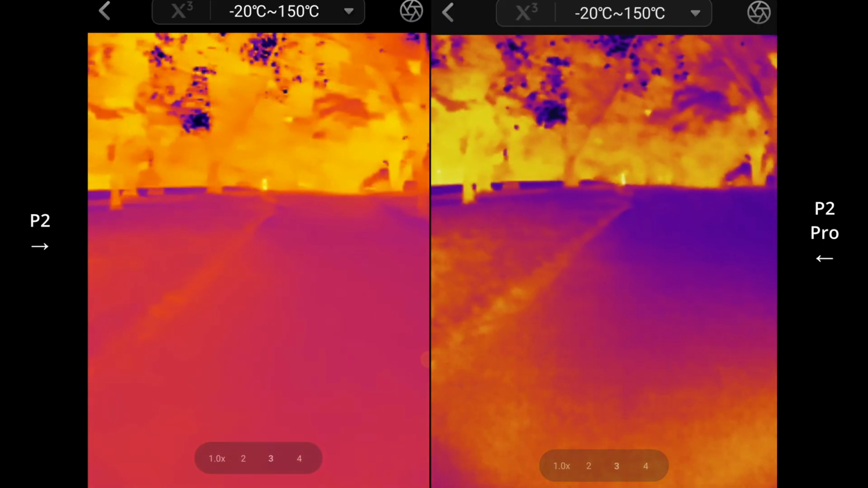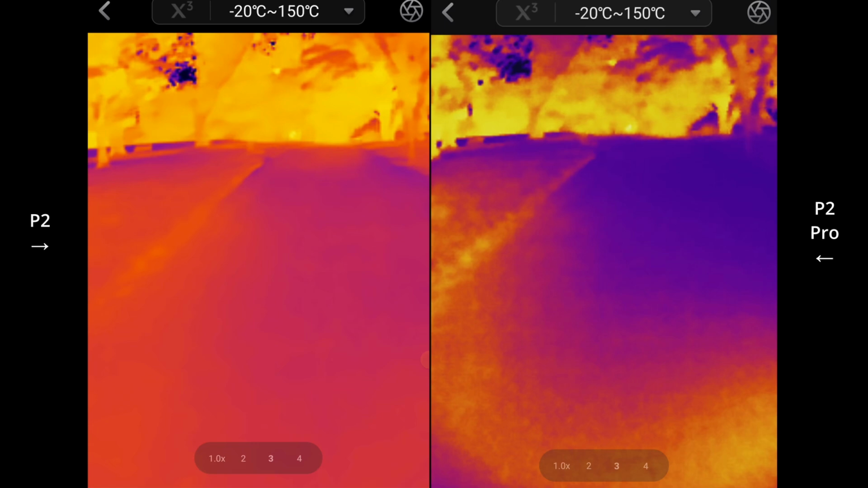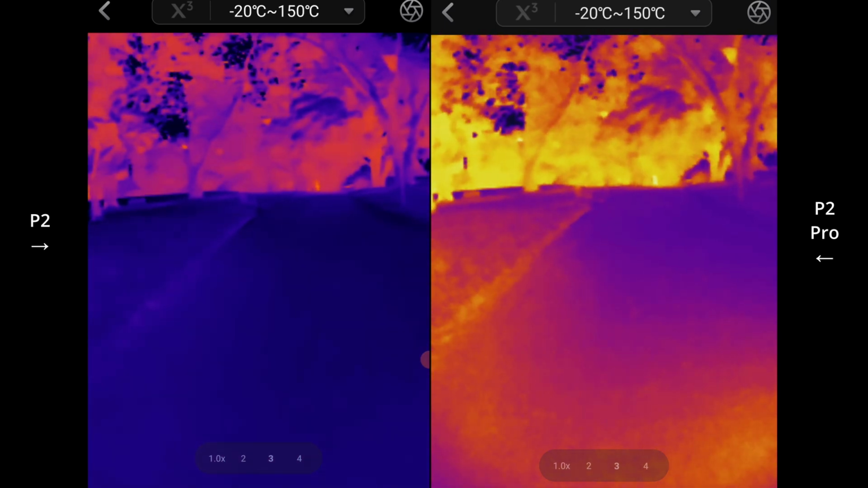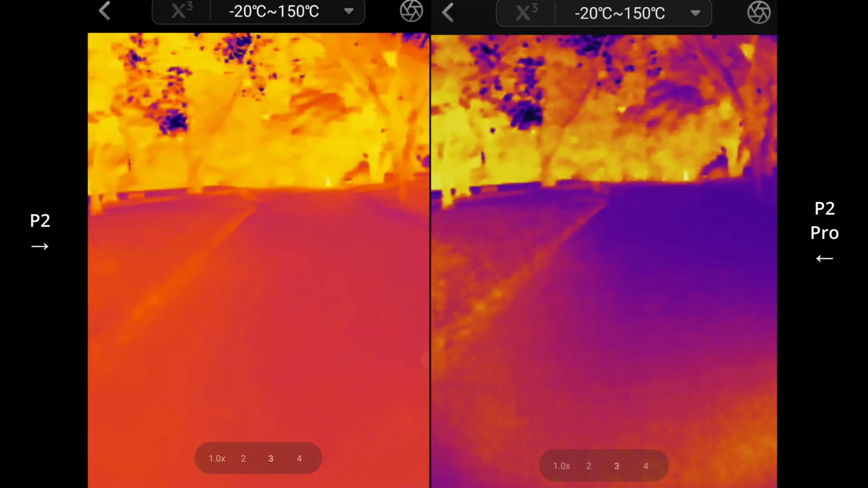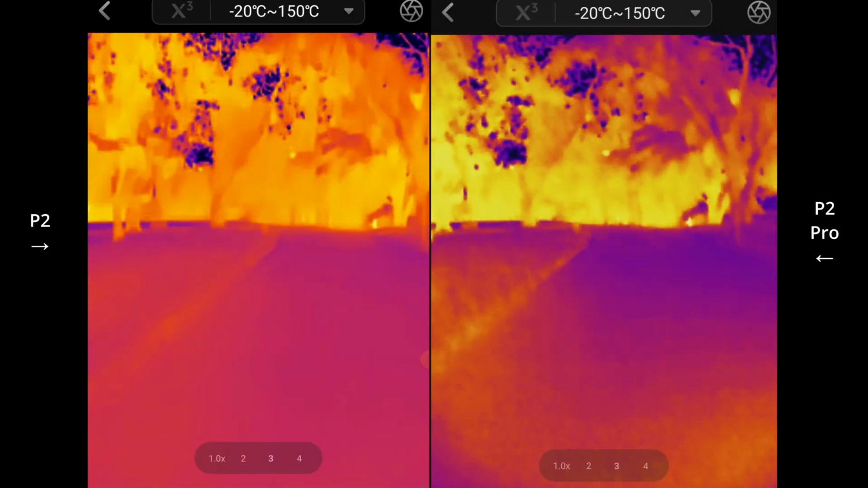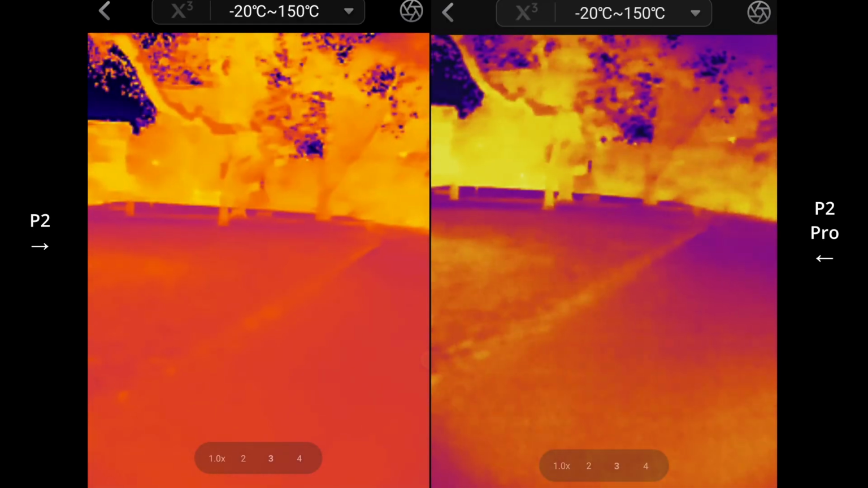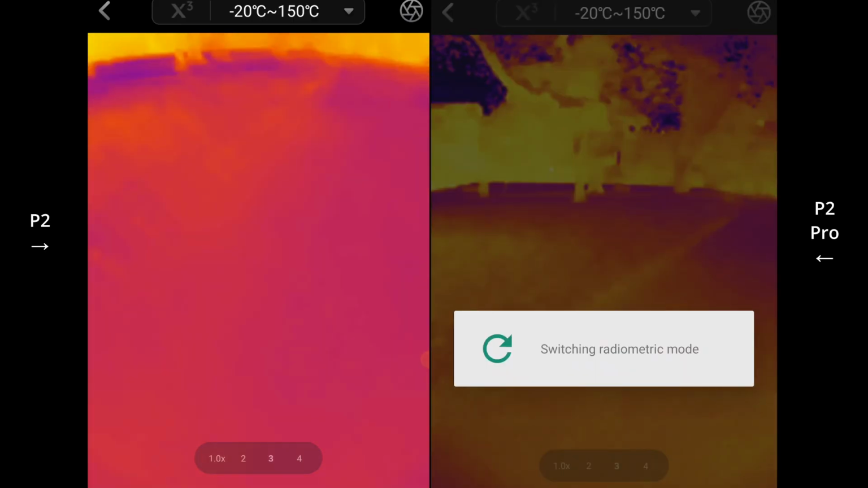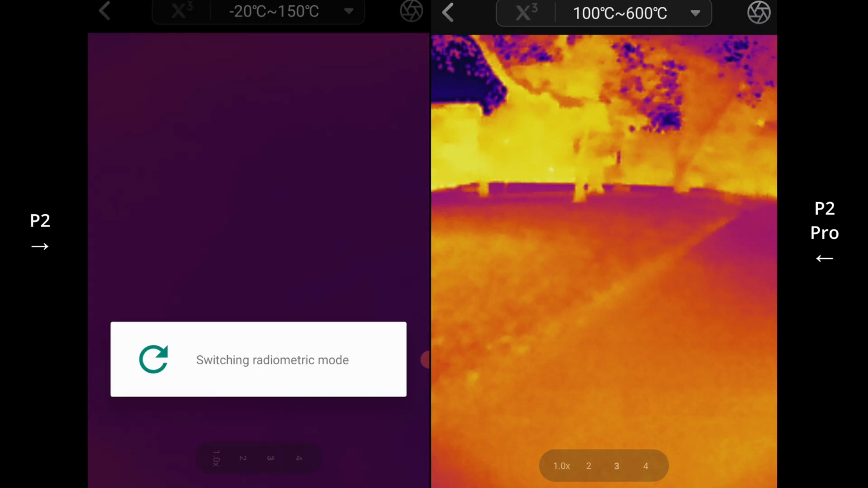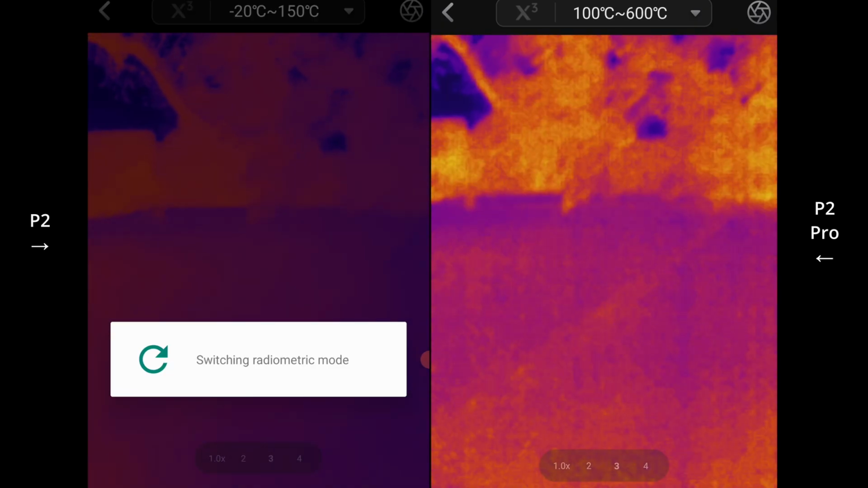And you can play around with the contrast and the brightness a little bit like this to really bring out contrast better. Anyway, it's just interesting how there is a slight difference. Maybe if I pop them both into the 100 to 600 degrees Celsius range, just want to see what they both look like side by side.